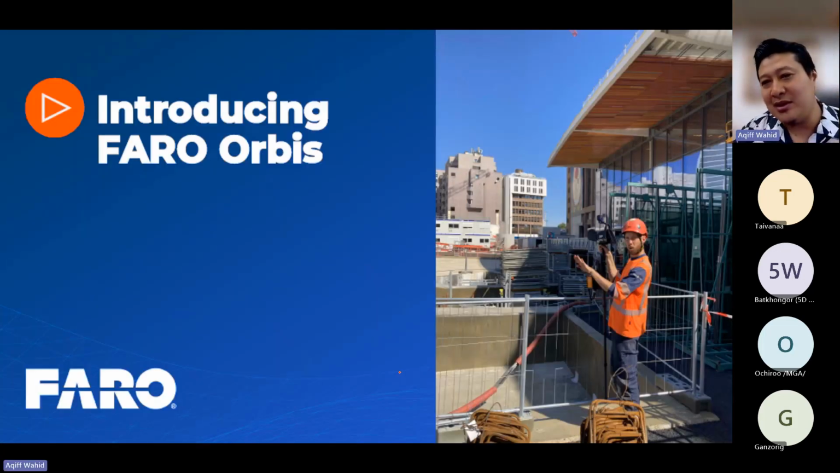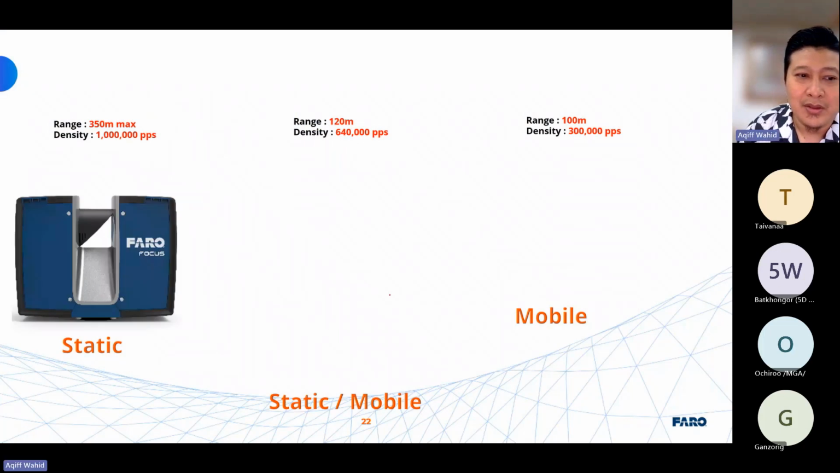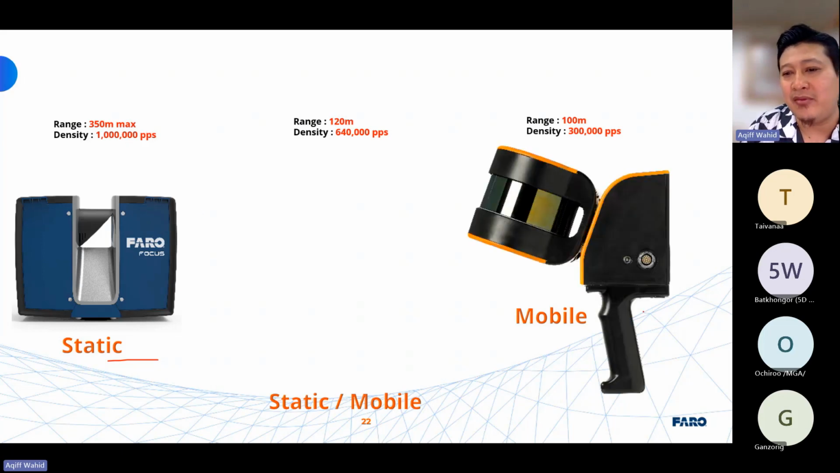So introducing the latest product from Geoslam technology, which is called Faro Orbis. So we have the existing Faro Focus Premium, which is a static solution, 350 meter max range, density starting from 1 million points per second. And then we have the fully mobile, 100 meter and 300,000 points per second.